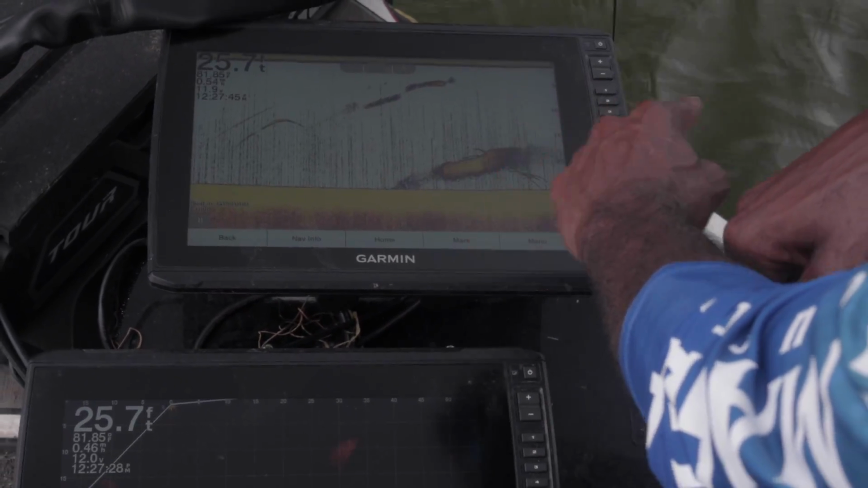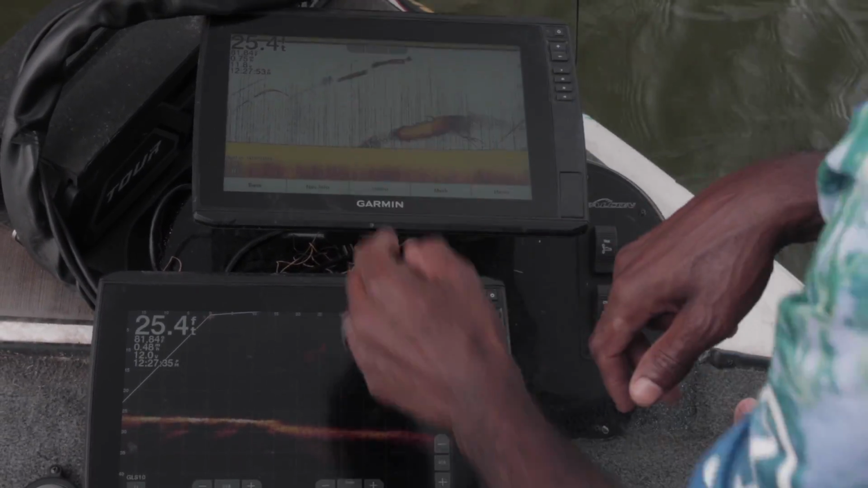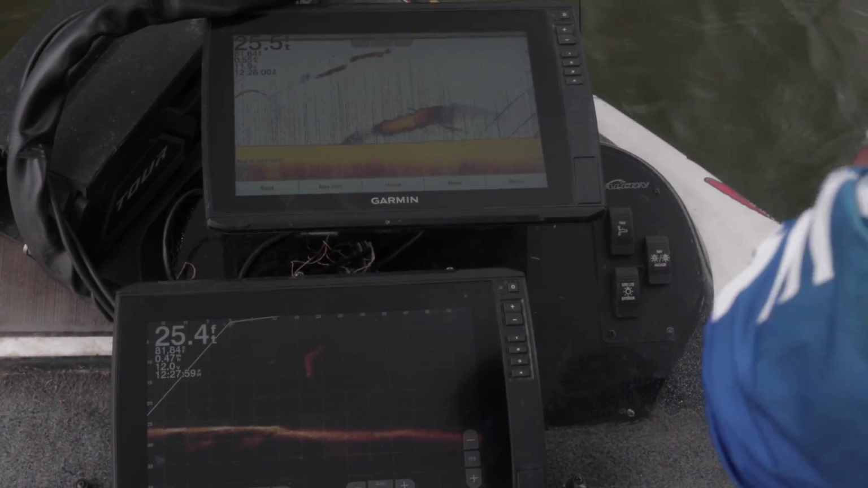There's fish there going through the bait. So I'm seeing bait 30 foot out in front of the boat, right over that way. I'm seeing fish and bait directly under the boat in 25 foot of water. Throw some dots on that one. That's gonna be a good place to fish.